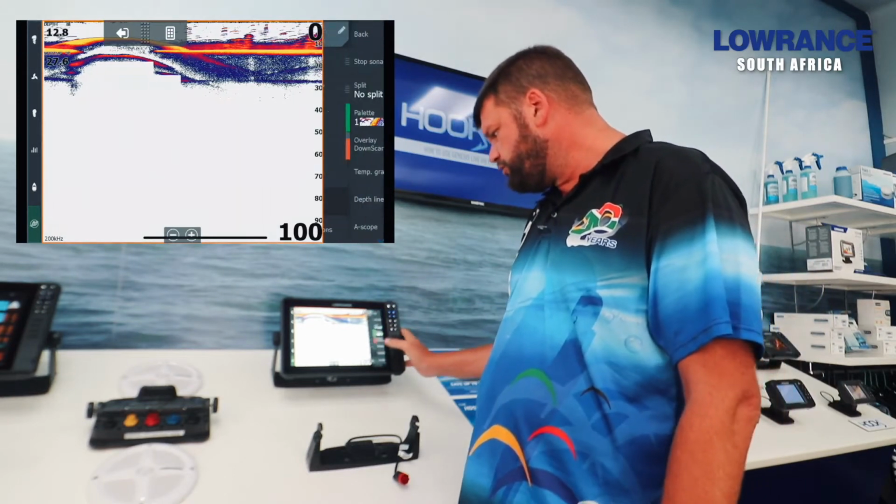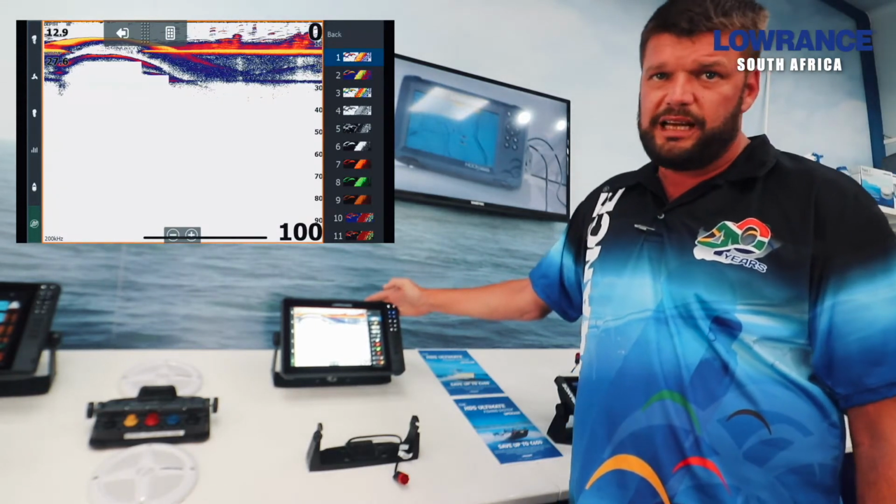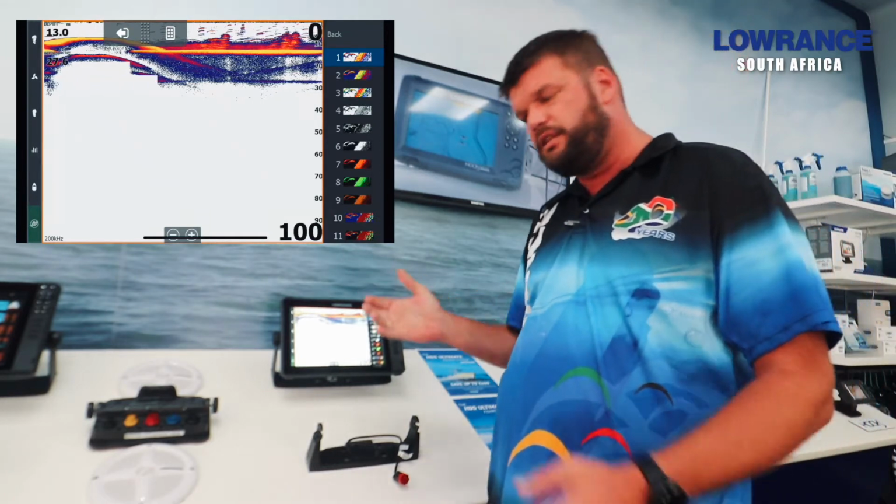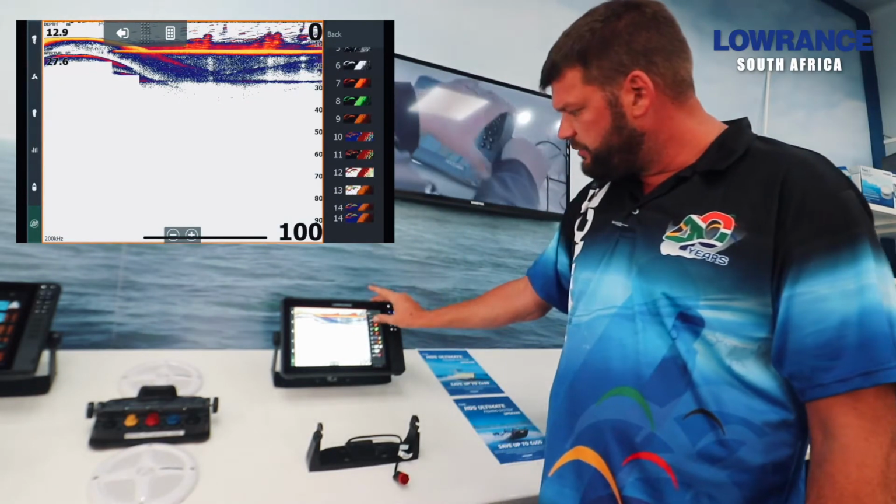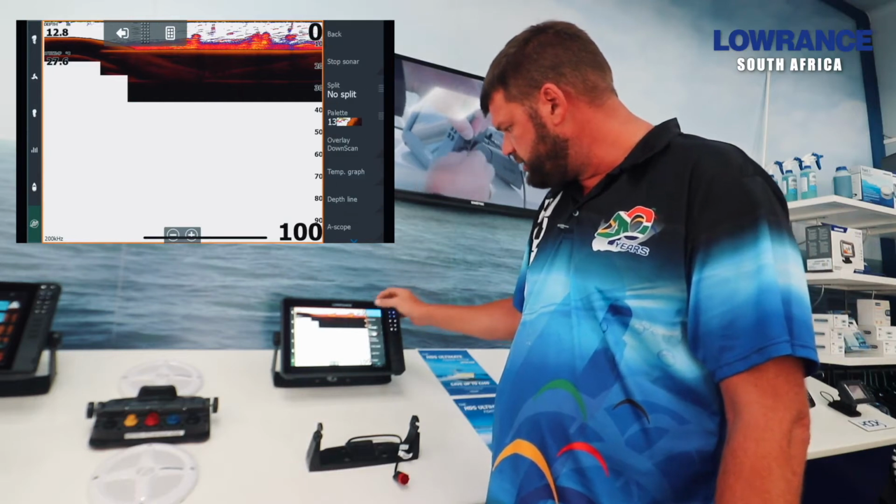From there we move on to more options. As a default on the general use, the color palette will be number 1. I'm not a big fan of palette number 1 because you can't see the difference between fish and structure holding at the bottom, as they are the same color. So we've got palette number 13, which is a bottom tracking palette.